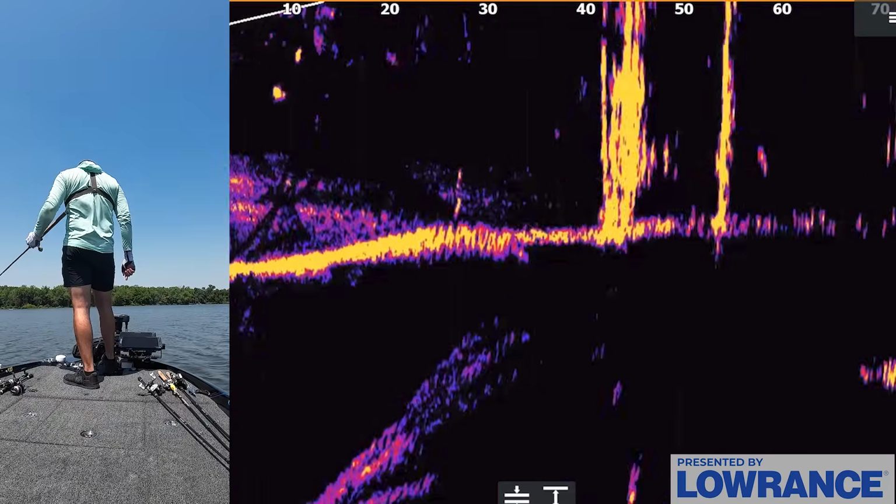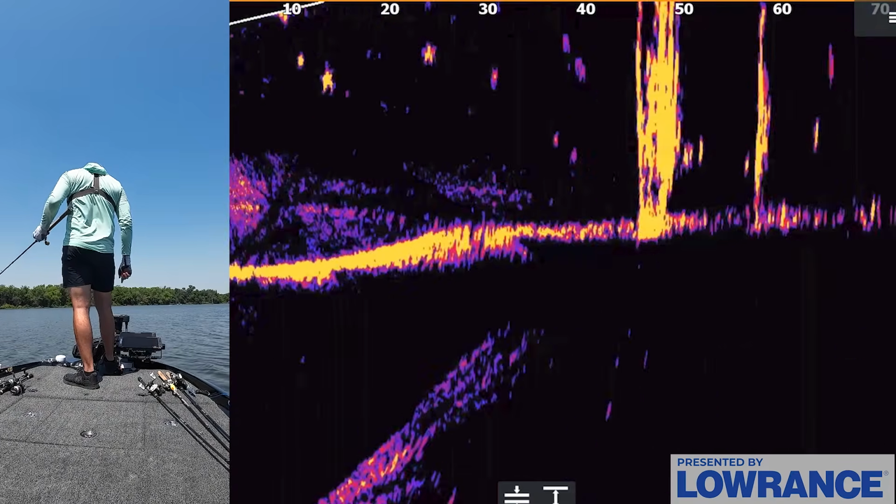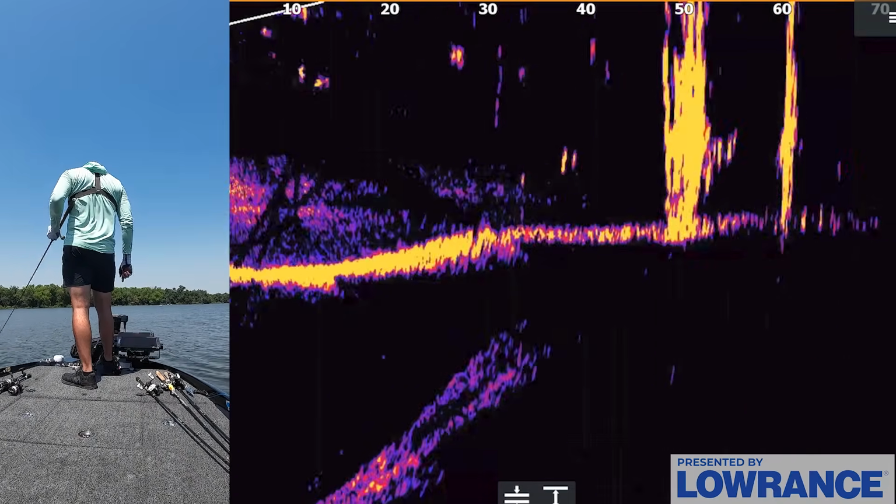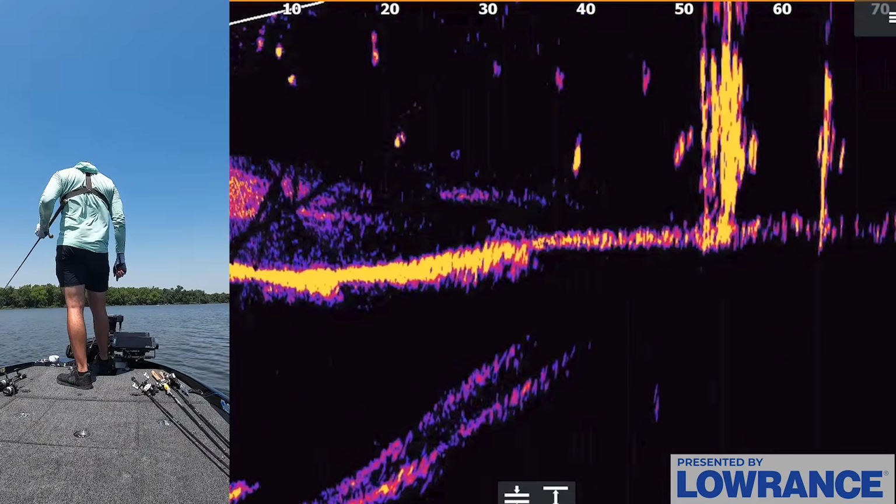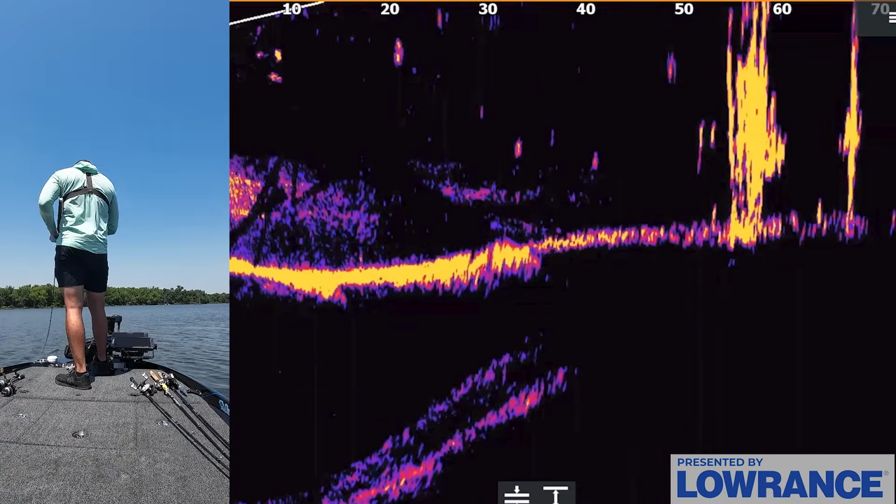I'm trying to work it quick and get it right in front of his face. Is he going to come back for it? He's right there. Come on, fish. He's right on it still. You want to twitch it and work it and keep it away from them. And if they're really all about it, they're going to come up and just grab it. They're not going to follow it and mess with it like that one did.